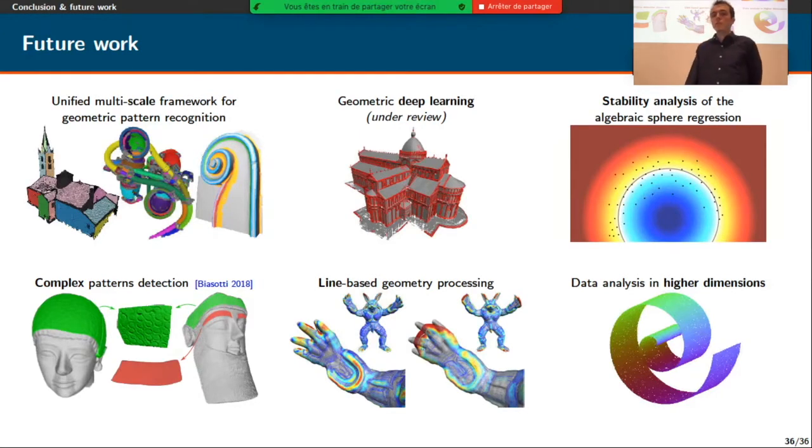And finally, we are wondering if all the tools we propose to analyze the differential properties of surfaces could be applied also in higher dimensions, where the point clouds sample a low-dimensional manifold in high dimensions. And we were wondering if our methods could give some efficiency and robustness to what already exists in this information geometry domain.